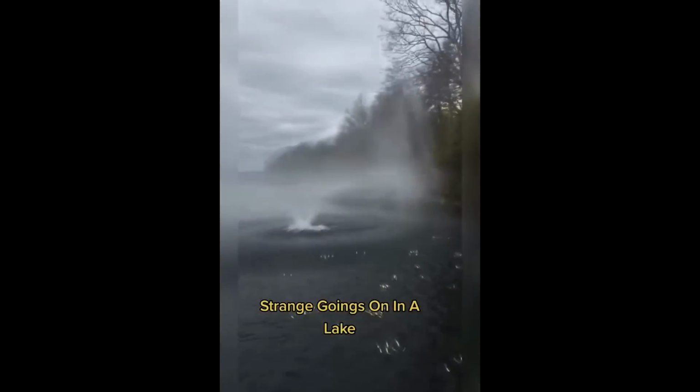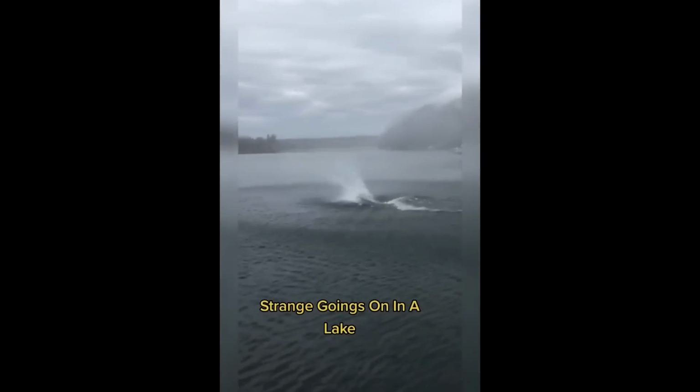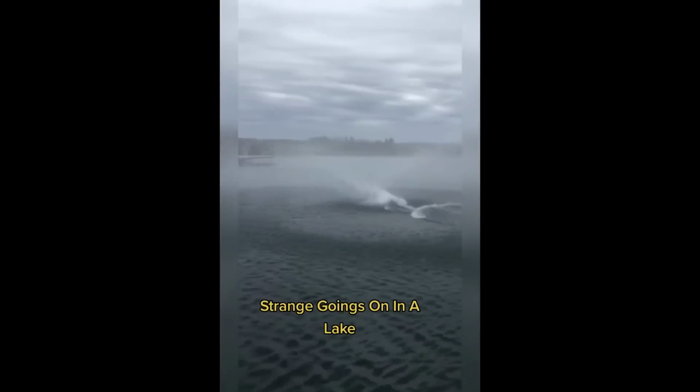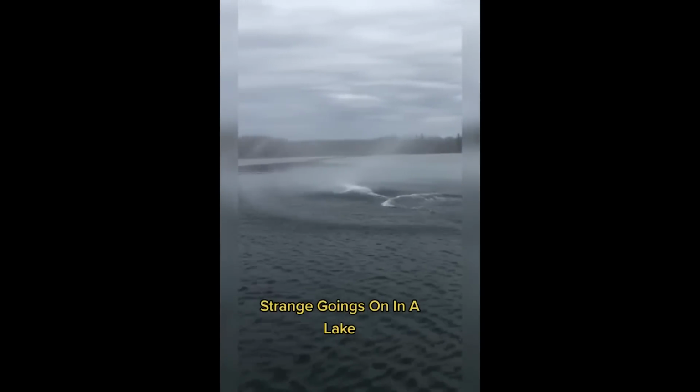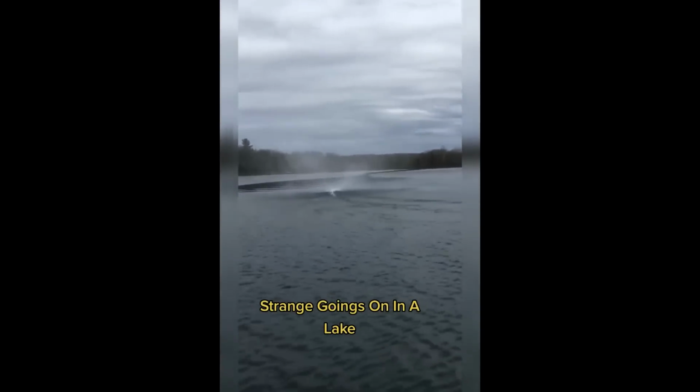One logical explanation could be that it's simply a tornado that has formed on the water's surface, similar to how tornadoes occur on land. Whatever it may be, it was undeniably a strange and captivating sight.